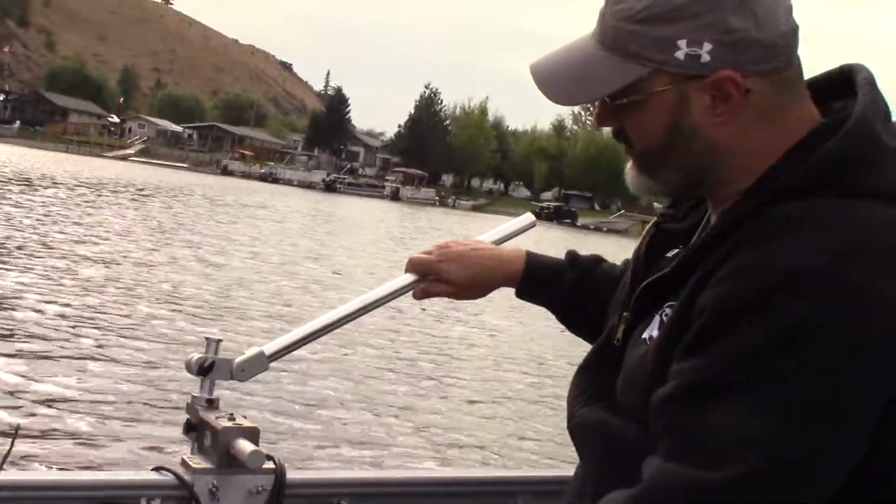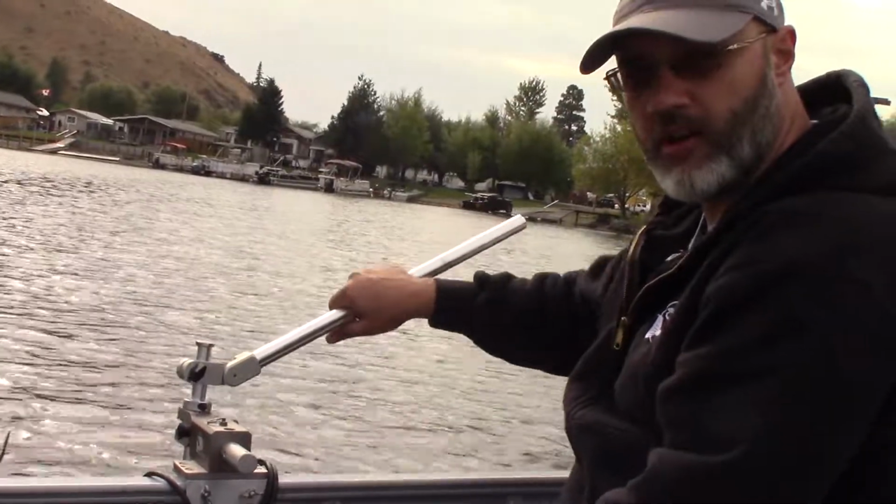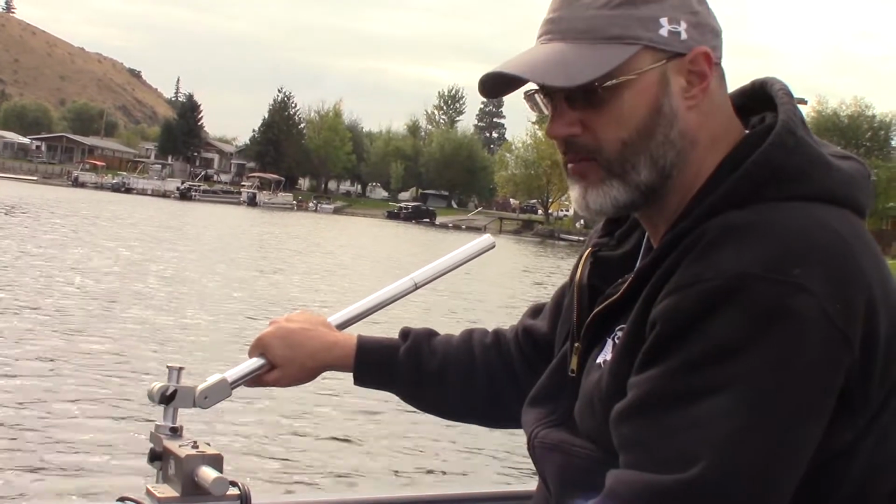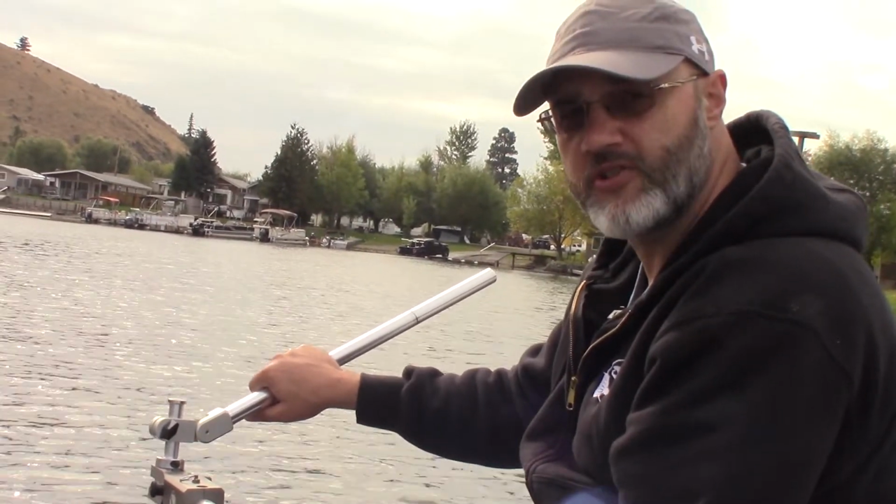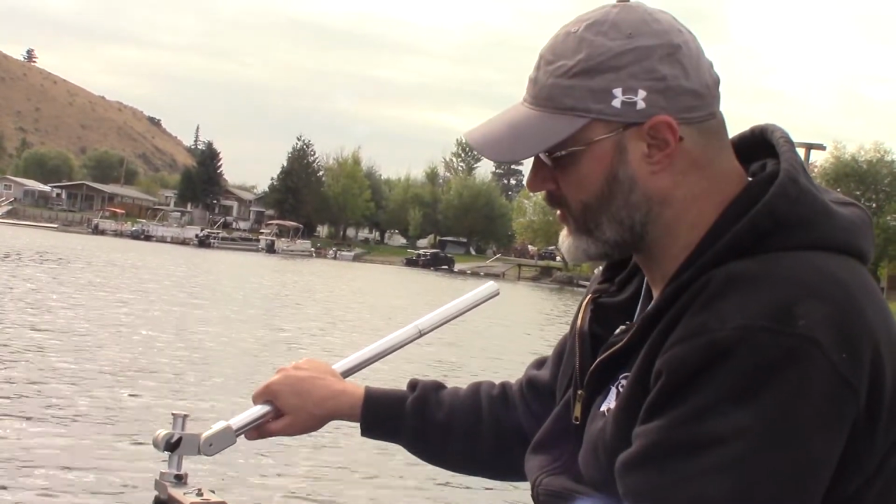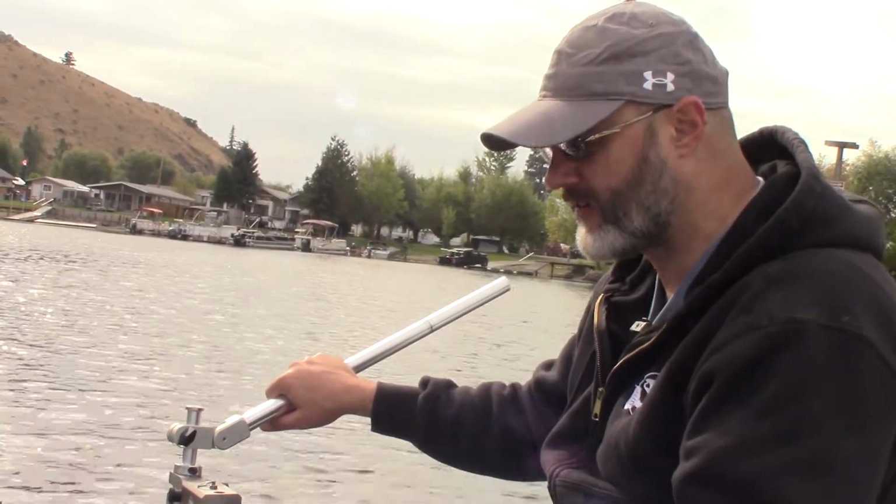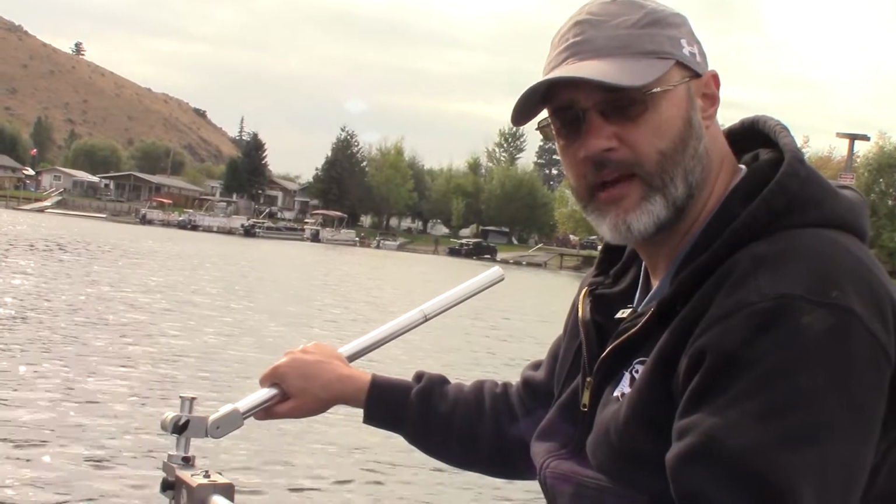So everything is just really, really portable. We are all about making all fish finders portable, us at fishfindermounts.com. So if that's one of the key features you're looking for, and there are a lot of guys that have multiple boats, they're renting boats, they might be fishing off docks, this is a fantastic system for those types of applications.